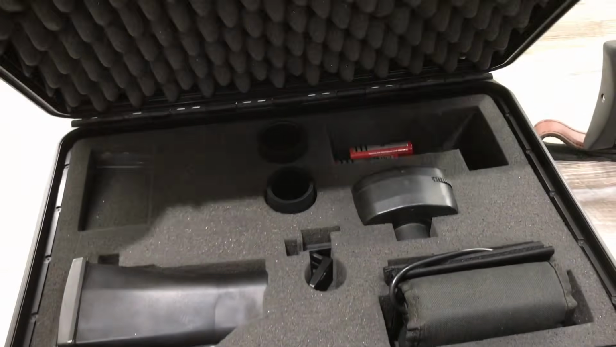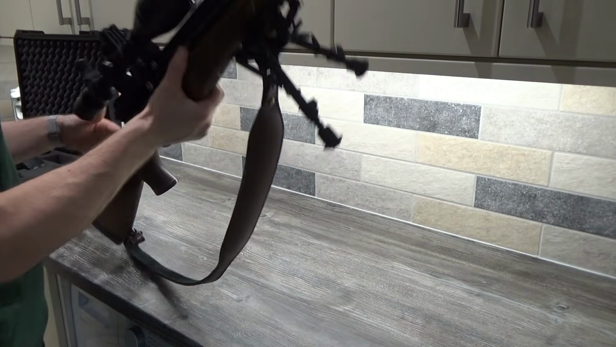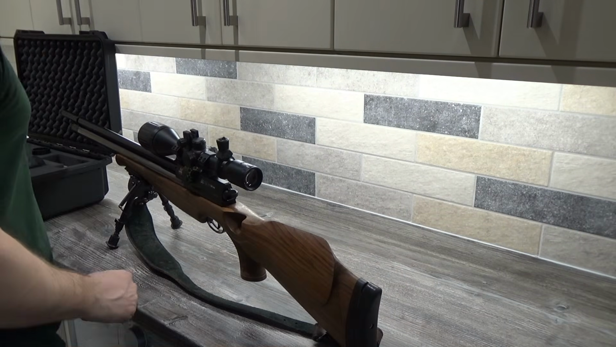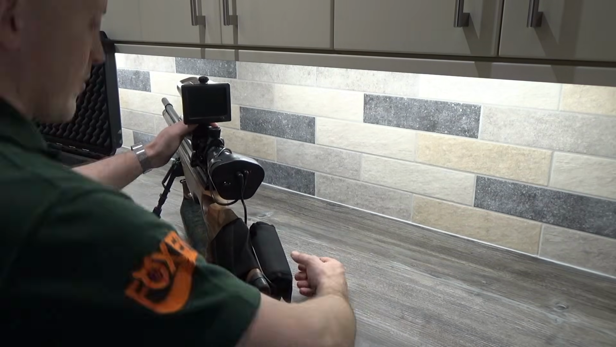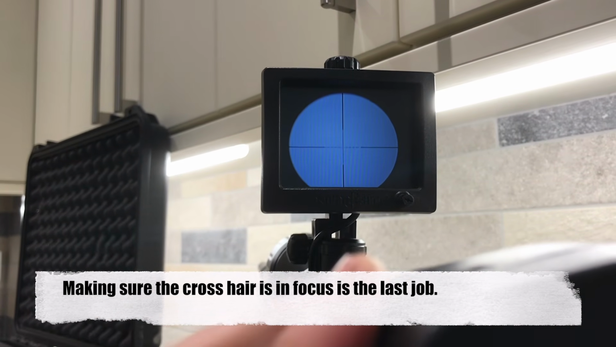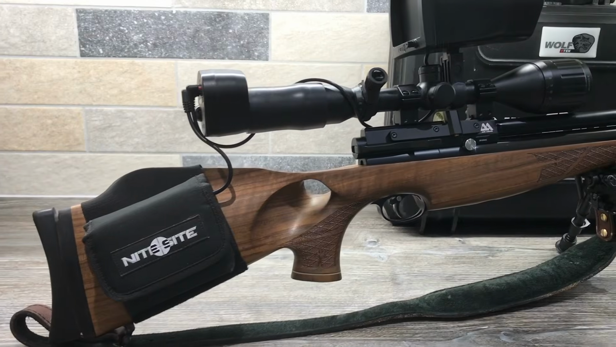In previous videos I've been asked several questions, so I'll try my best to answer them now. I use the Night Sight Artec Wolf, which is good on air rifles and small bore rifles, as well as centerfire rifles. It's a very versatile bit of kit, but you can see a link to that in the description below. It takes in or around 30 to 40 seconds to set it up on any rifle, and there is no adjusting of your zero, so you can simply put it from one rifle to another with ease. All you need to do once you've got it on there is just do a quick adjustment to make sure that the crosshair is nicely in focus and you are ready to go.